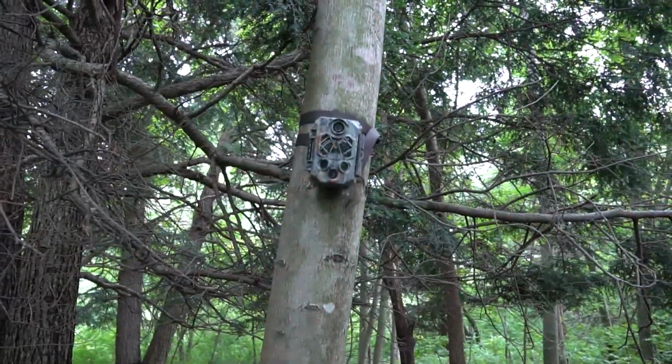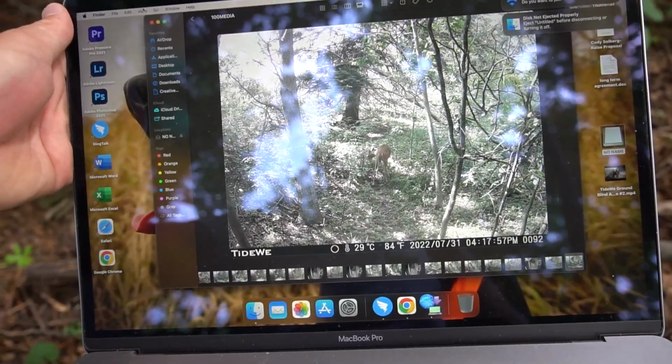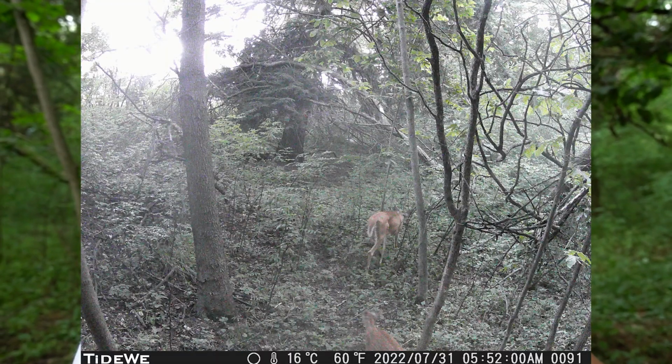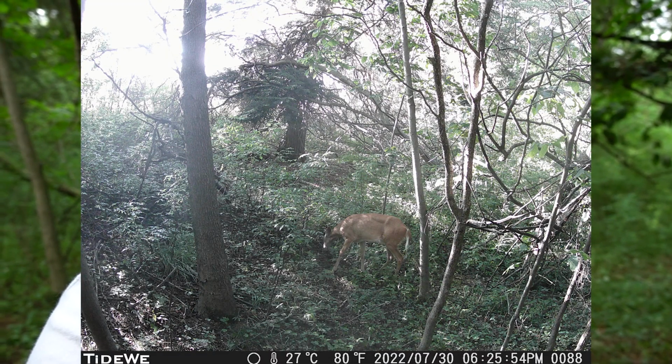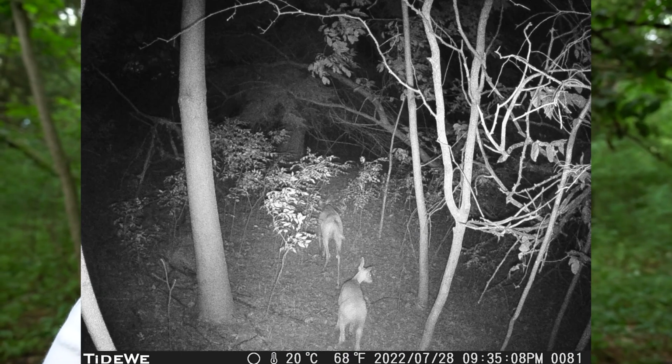We're gonna take the card out of this one, put it in the computer, and see what we got. Obviously this deer trail is still being used, so we should have some pictures. Well, we got about the same mixture of deer on this camera as well, but we just have a lot more pictures. A lot of pictures of does, a lot of bucks too.